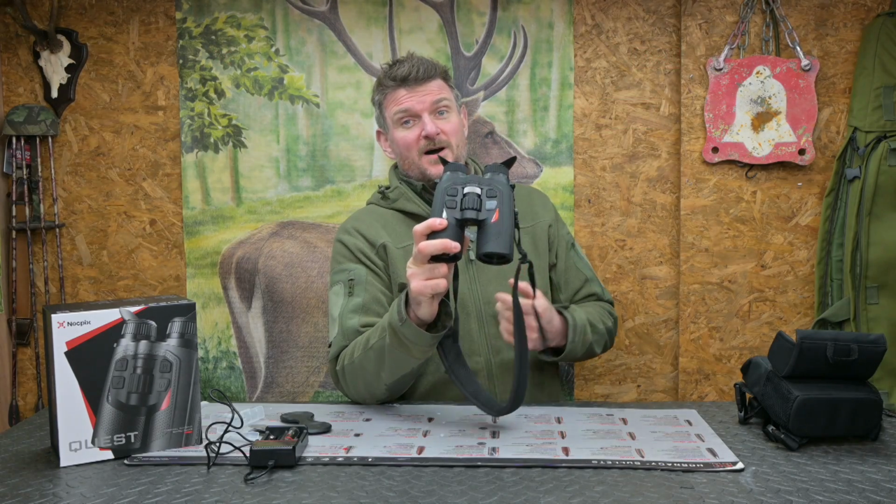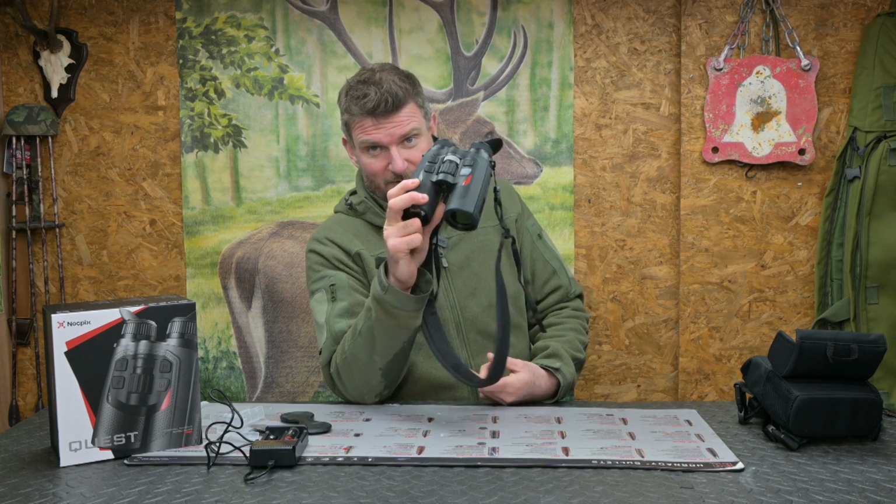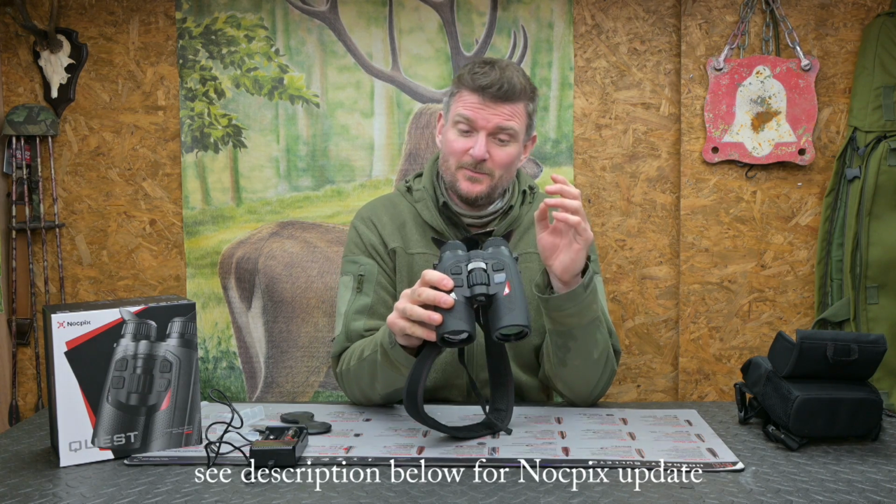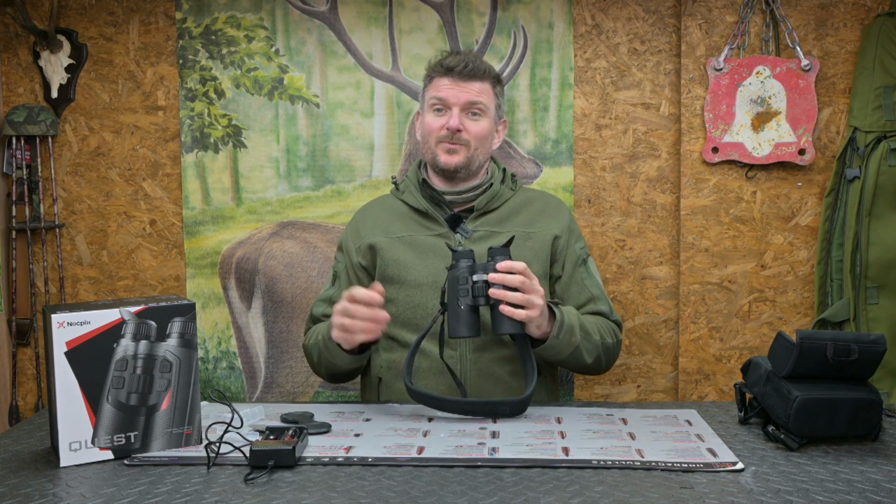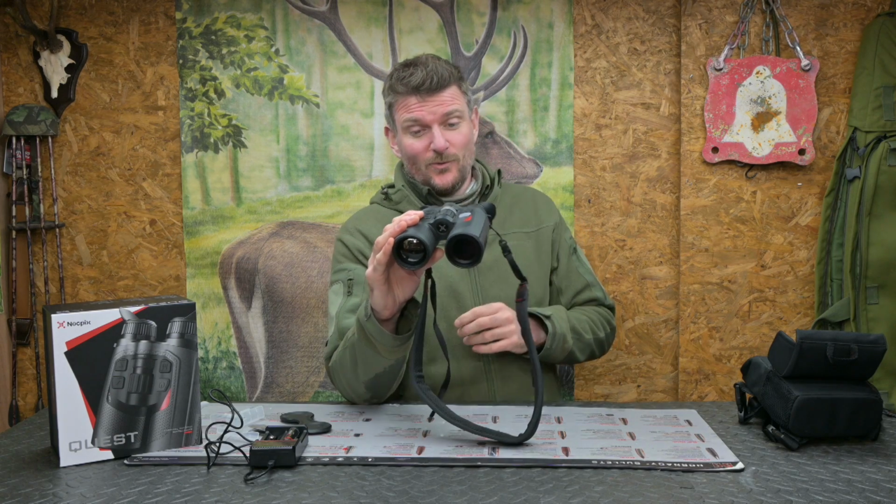Now, this is about to hit the market on the 27th of February 2025. I've had it for a few weeks and been out using it, and I'm very impressed with it. All the stats and details will appear soon online on the Nocpix website. I have an early example which is somewhat of a prototype, but I have found it to be absolutely 100%